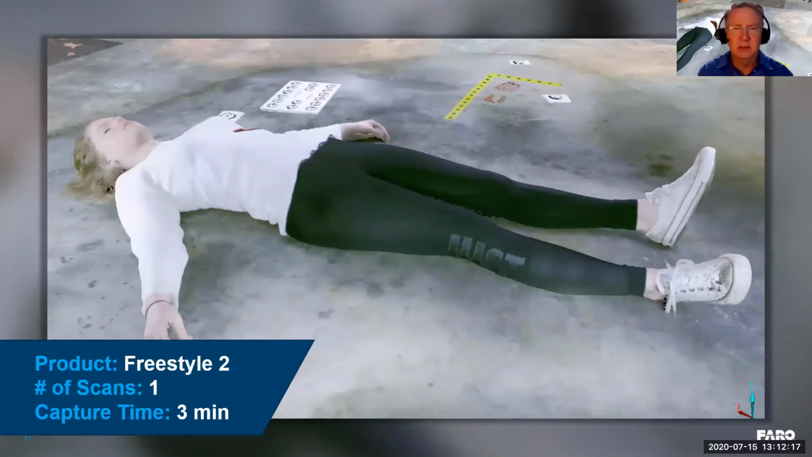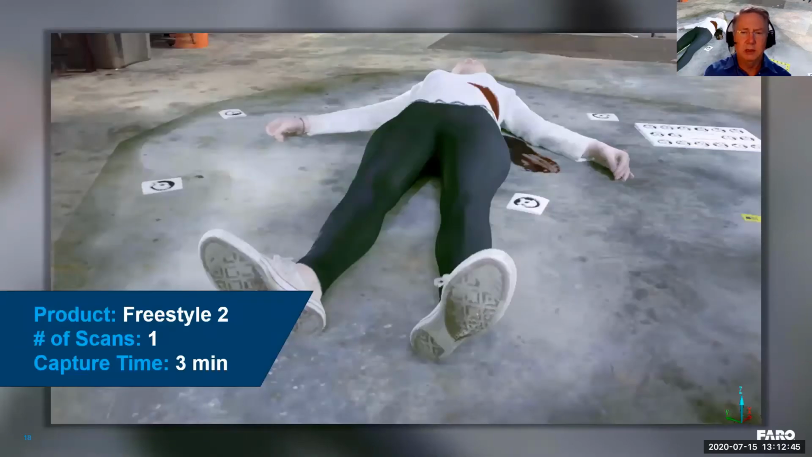But so she was our model. She's very happy to be labeled as dead girl, something she has embraced. But if you notice the detail, a couple of things I want to point out are, you can see her shoestrings. They're very clearly captured. Her leggings and even the bracelet that she's wearing, but things like her hair, which can be a very difficult thing to actually capture in 3D. But we did it in one scan in 3 minutes.